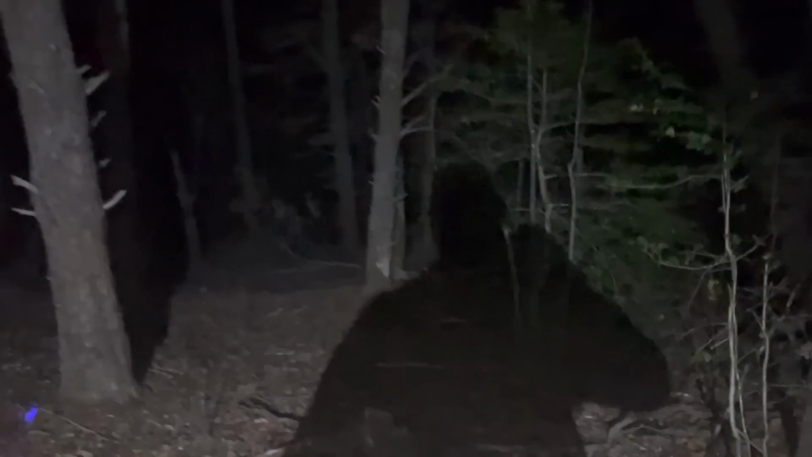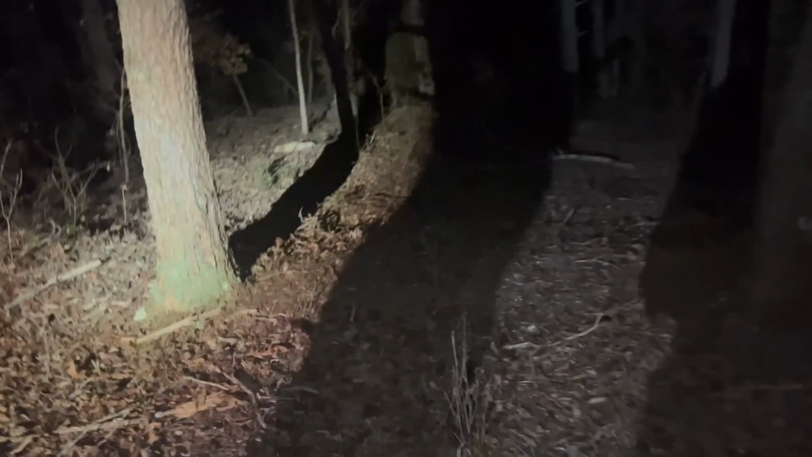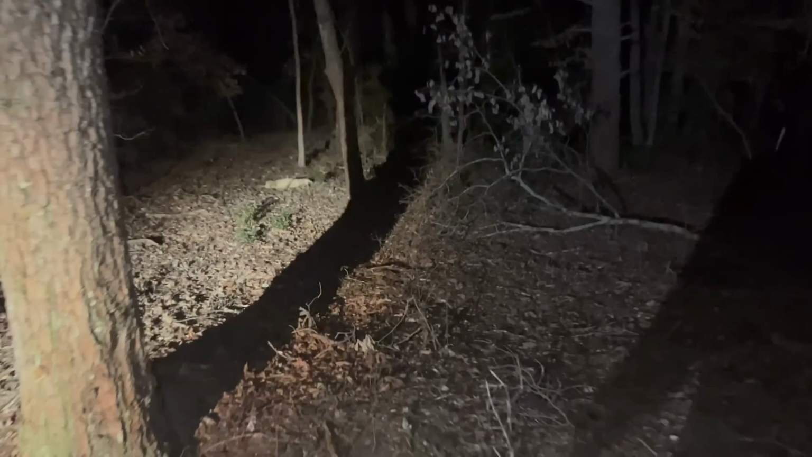See, I think you can see Guffy's laser, but we're probably 40, 50, 60 yards in these woods. This dog was actually a lot farther than what we thought he was.